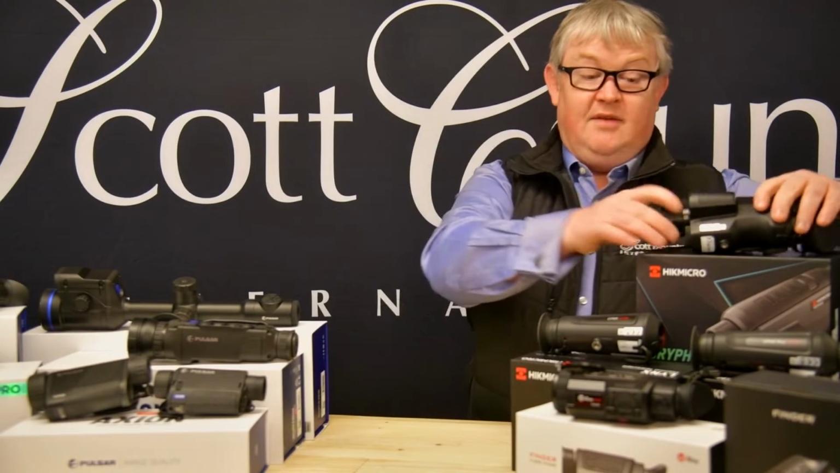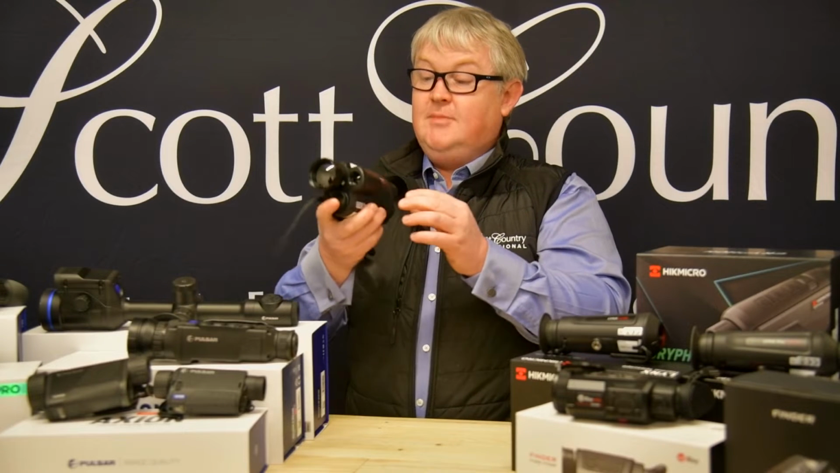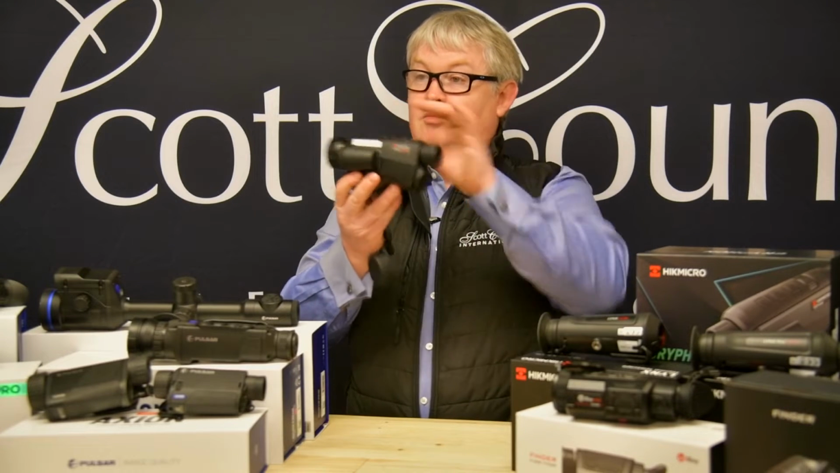We do HIK. HIK have just launched this. This is the new HIK Micro Griffin Pro, which is the same as the older Griffin, but you'll see it's in a nice new black body shell. It has a 640 by 512, 12 micron sensor, so the highest specification sensor pretty much we have here, with a new 50mm lens. Again, this is really good quality. You've got a couple of neat tricks in this as well, which wildlife people are liking.